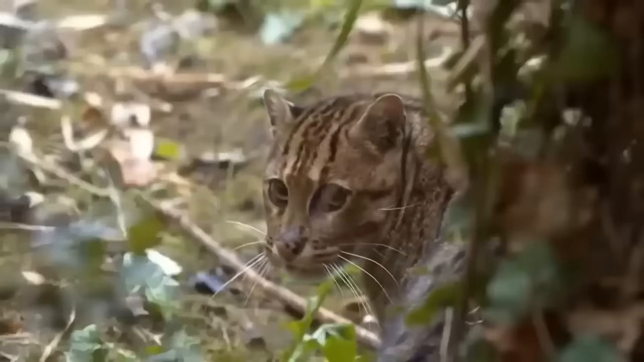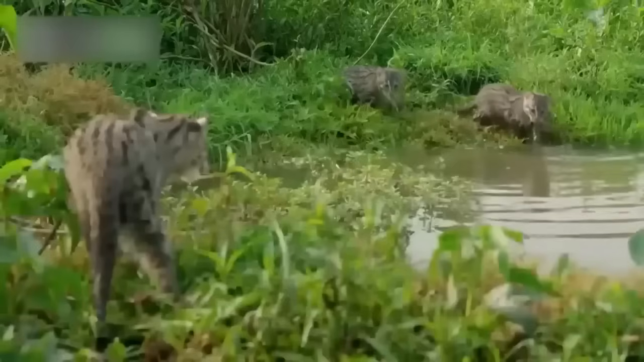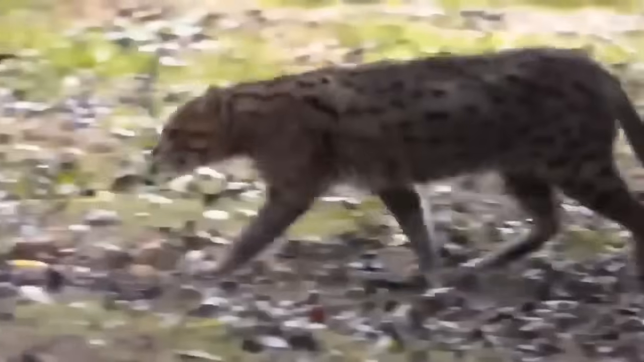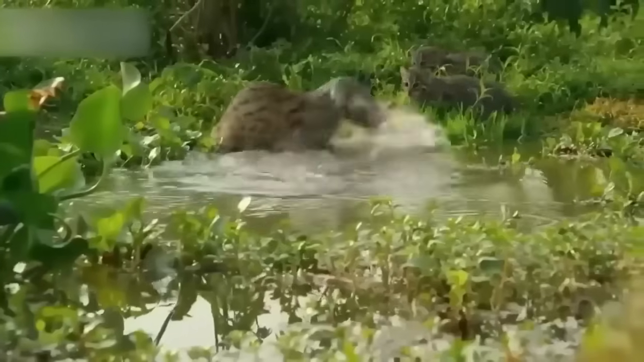These adorable felines are the only ones in the world that specialize in catching fish. While other cats may nibble on a fish occasionally, these guys are pros at it. Found in South Asia, fishing cats are known for their unique hunting style. They dive face first into the water to ambush their prey.